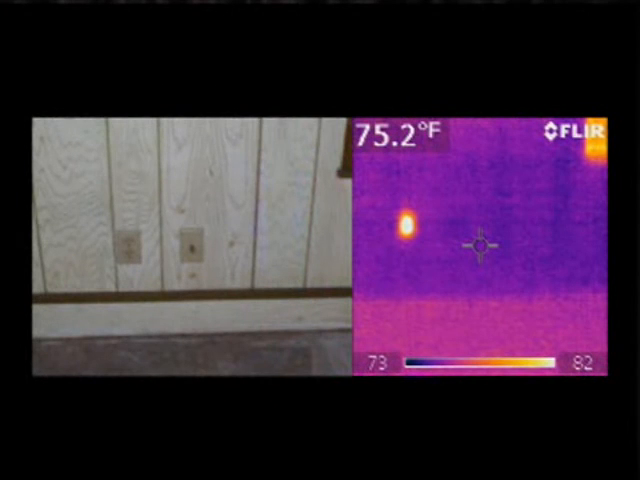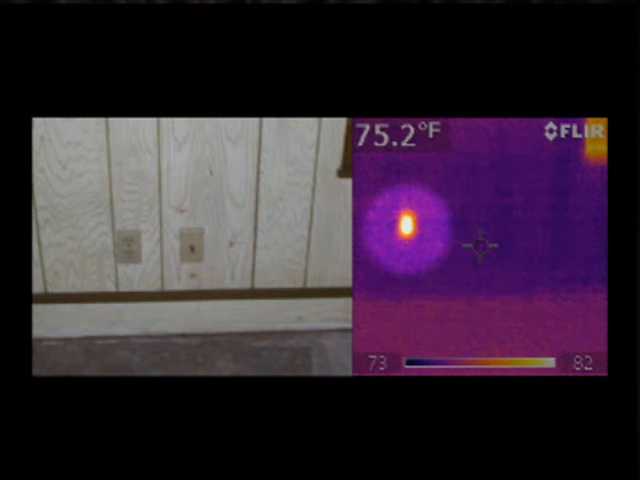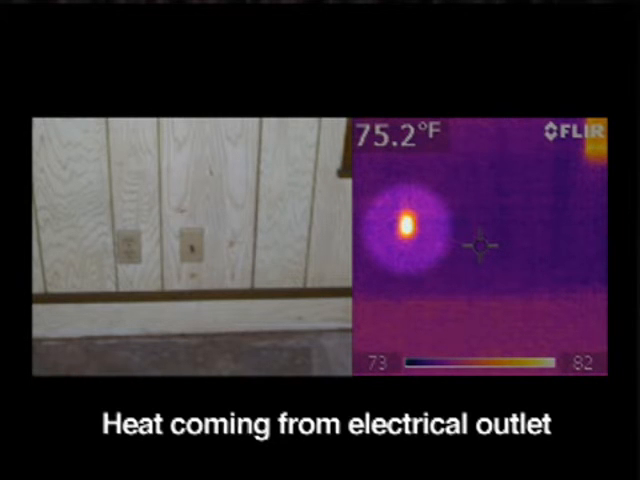Again, we see the next image. Here's a photograph of a normal wall plug. It looks like nothing's going on in the actual photograph on the left. On the right side, we see a hot spot in the plug. And with further examination, we were able to tell that there was indeed some resistance and that there was heat building up in the electrical circuit, and there was indeed some things that needed to be repaired before that turned into an electrical issue that could have been a very severe safety issue. Turn to the next image.